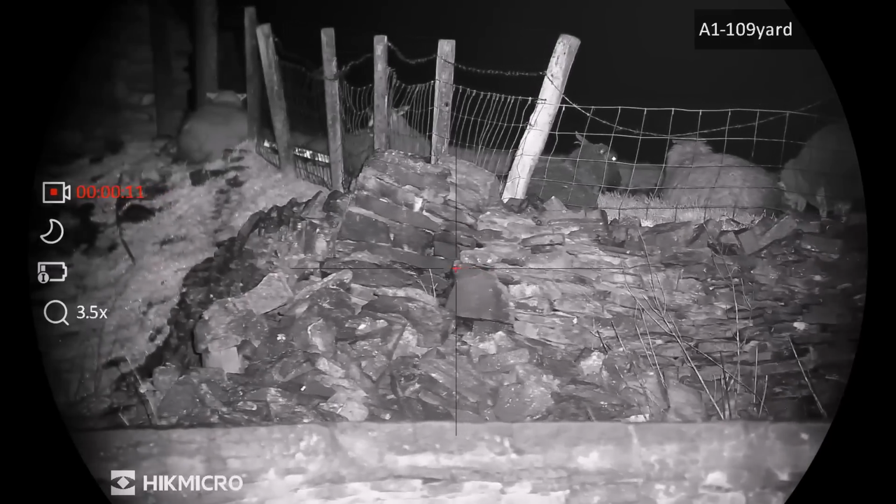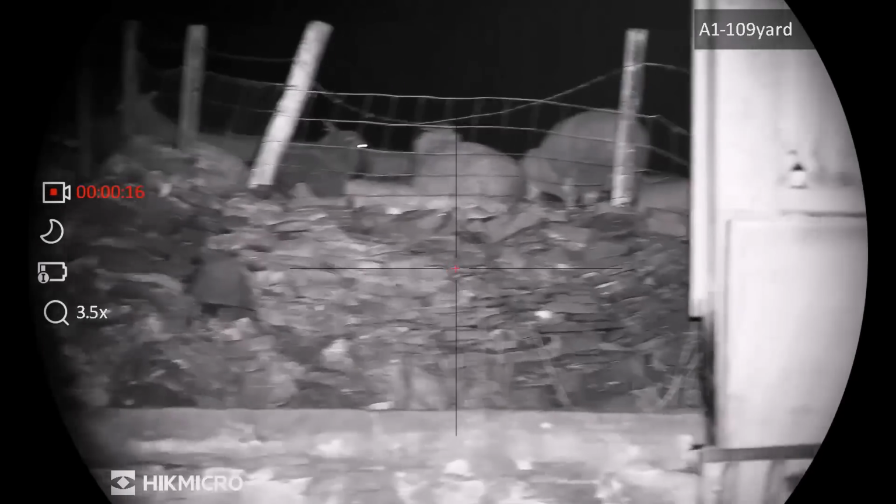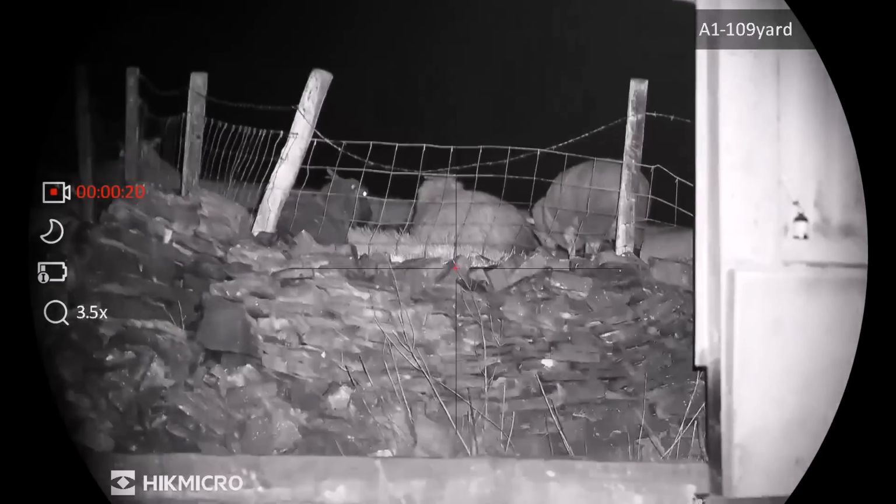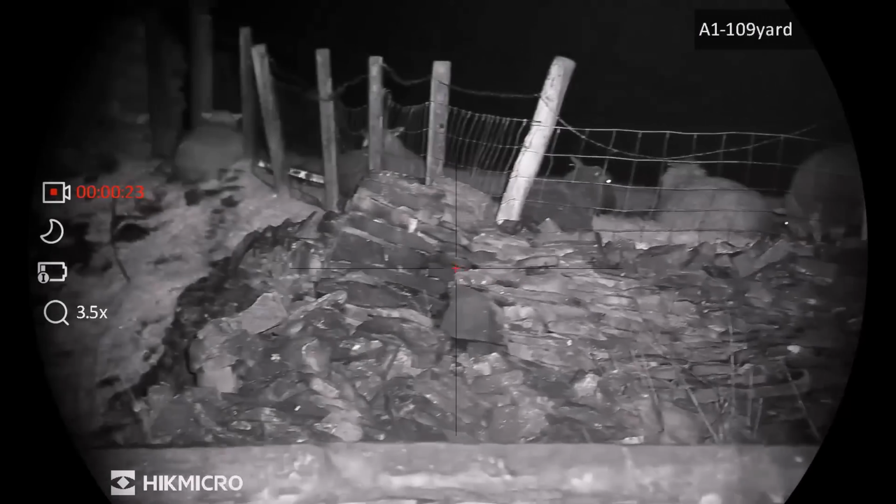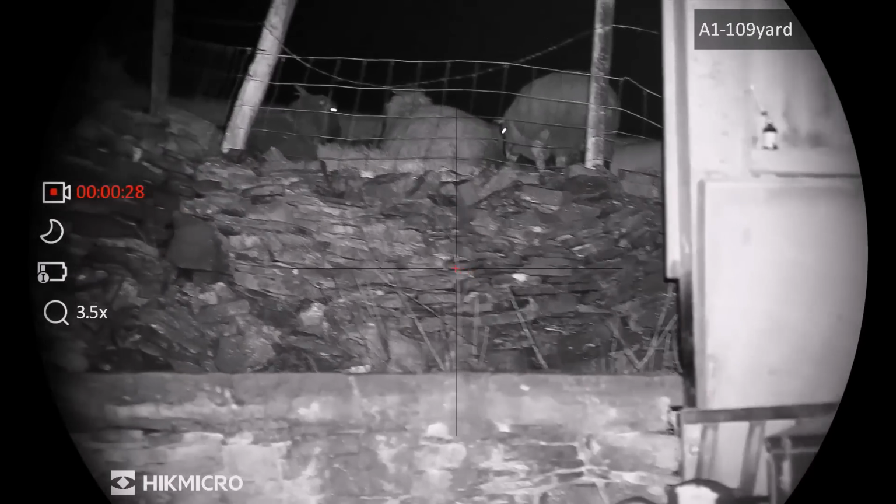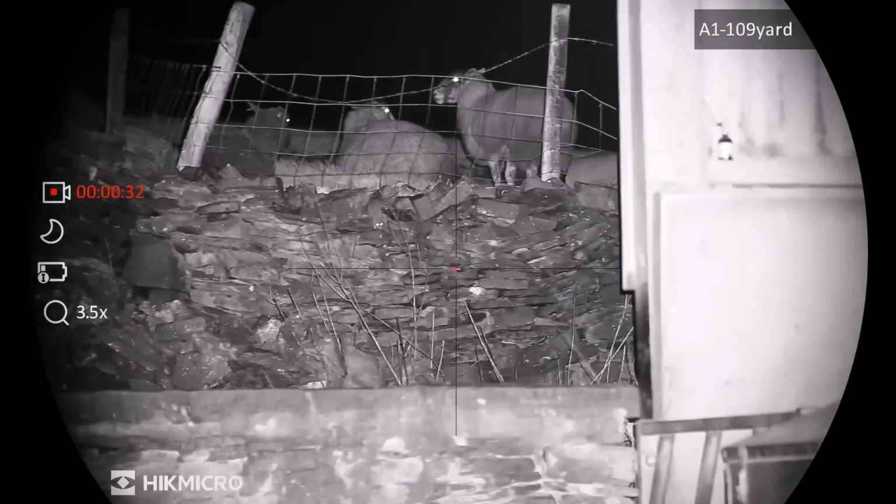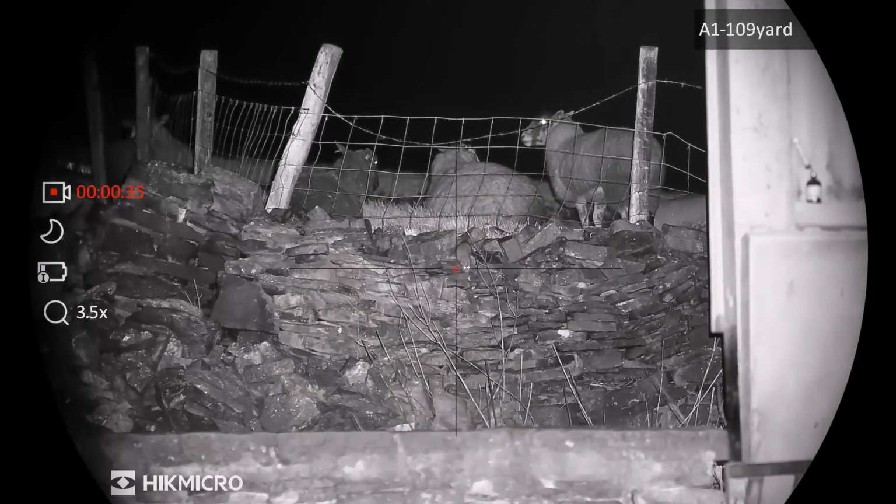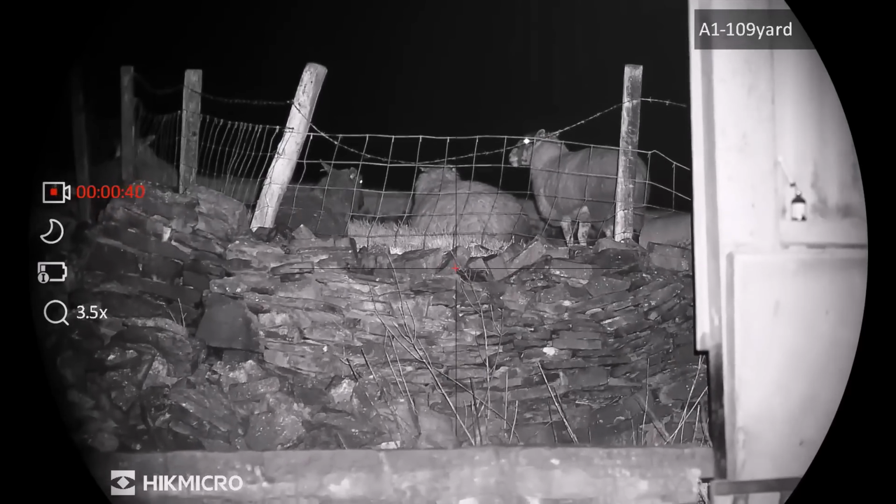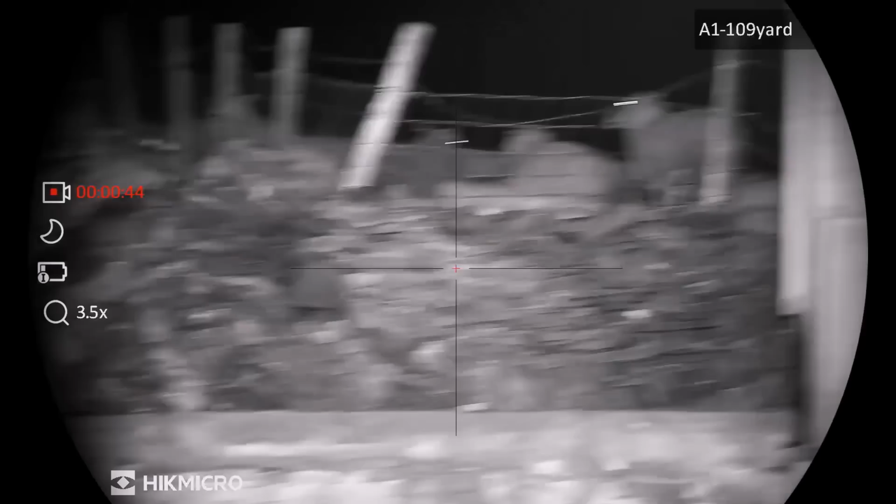There's a rat somewhere in this wall, but obviously I can't shoot on the top of the wall. I've just seen it there, here. Come on, Ratty. There it is. I'll take this shot now, but the sheep are there. I could have had a shot at that.